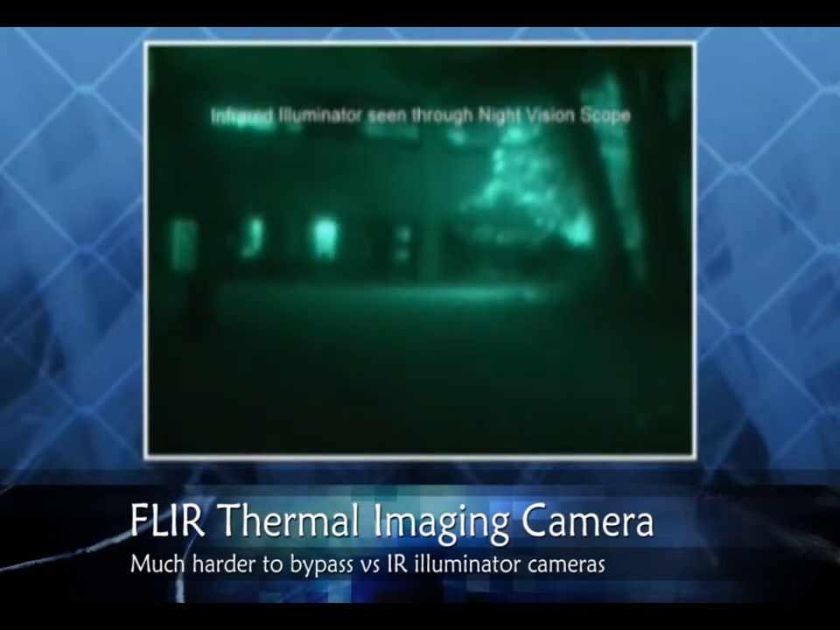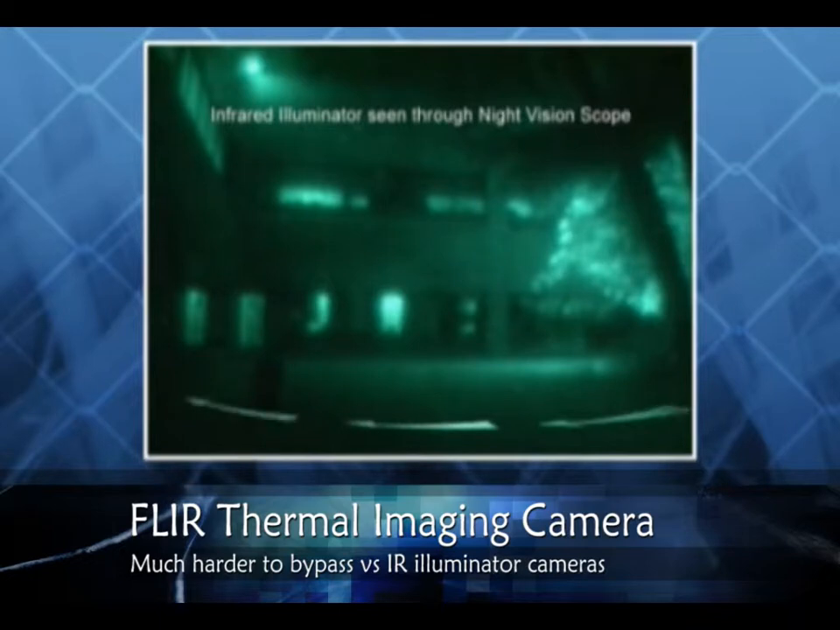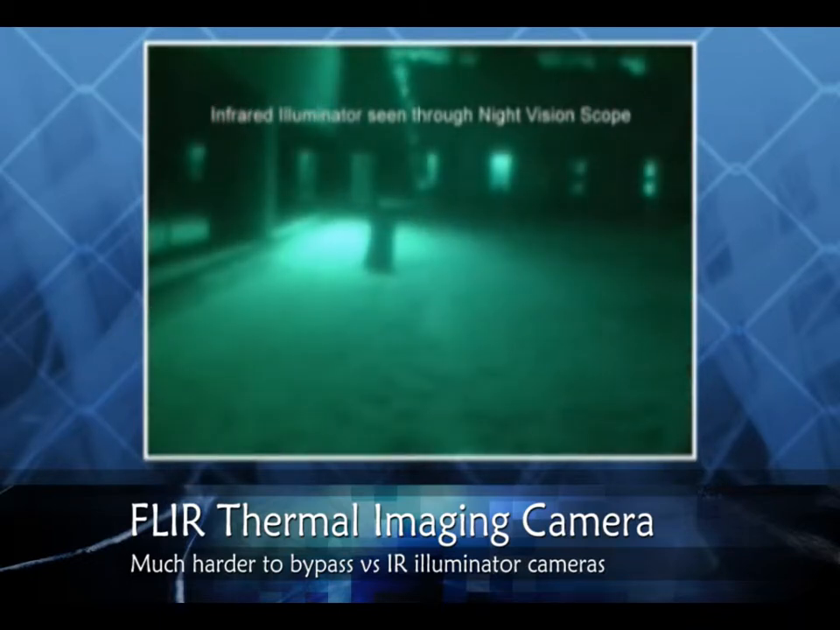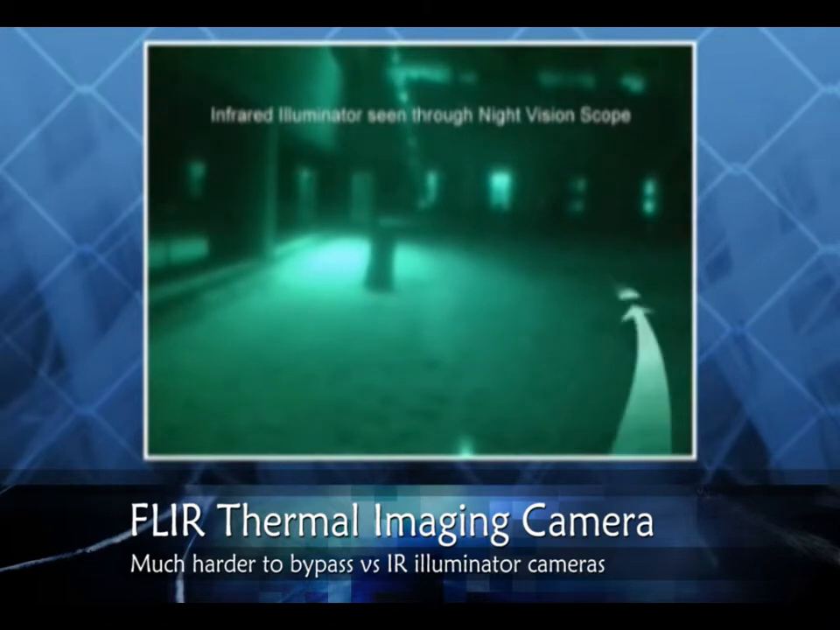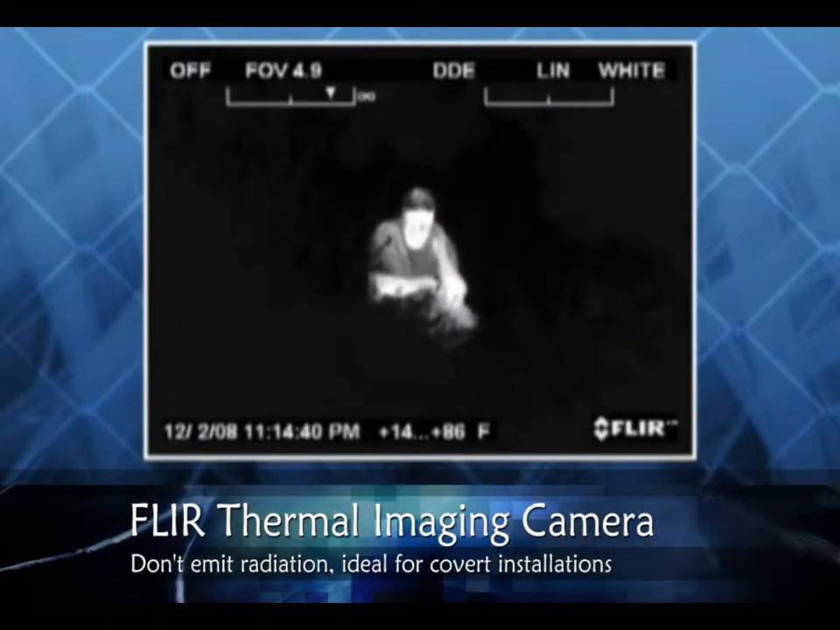Infrared illuminated cameras aren't as covert as many people think either. Any intruder with a cheap night vision scope can see the beams they project and easily sneak through the holes in their coverage. FLIR's thermal security cameras don't emit anything, so no one will even know they're there.